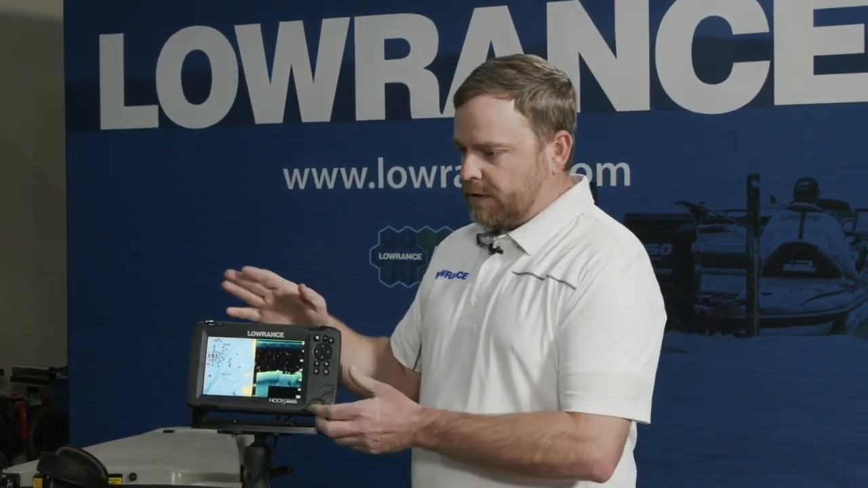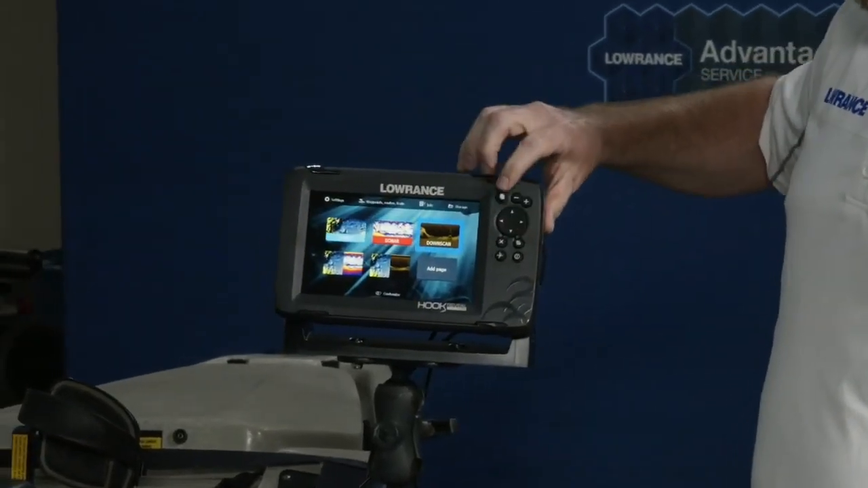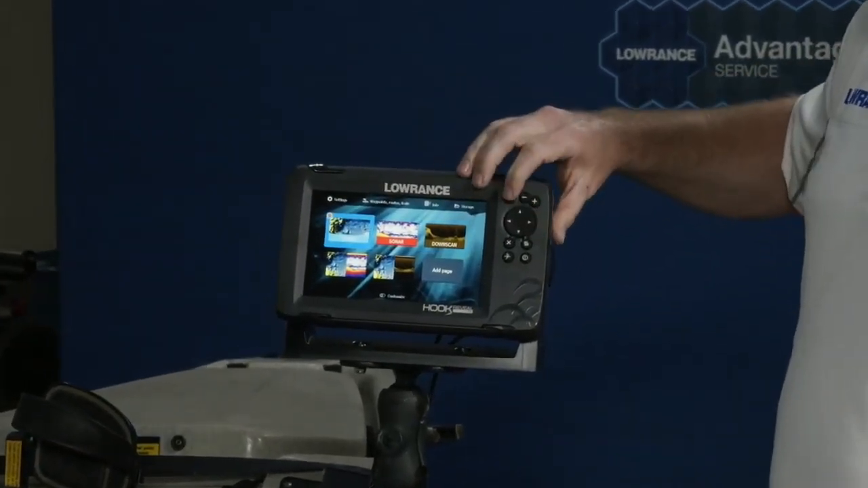Sorry about that, guys. So let's jump right into the Hook Reveal, its features and benefits, and how it's better or improved over the Hook 2 and how it's going to help you with your on-the-water fishing. So the main thing we have in Hook Reveal that we did not have the capability to do in Hook 2 is a feature called FishReveal.